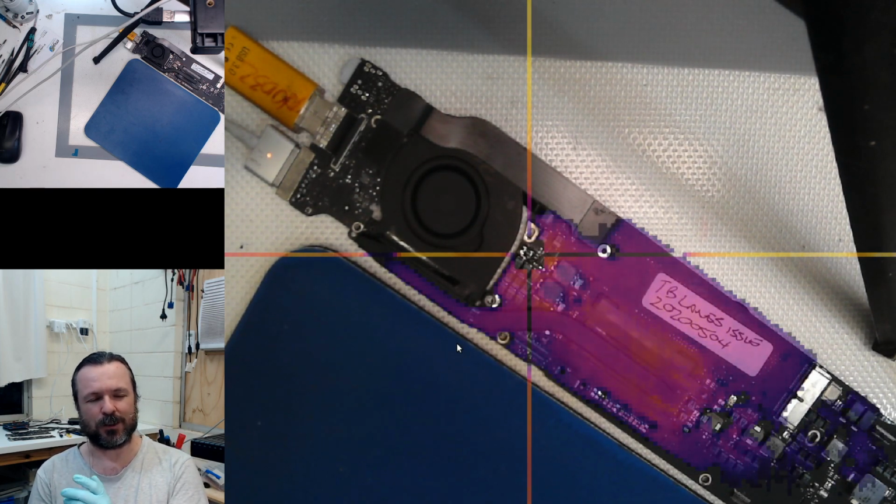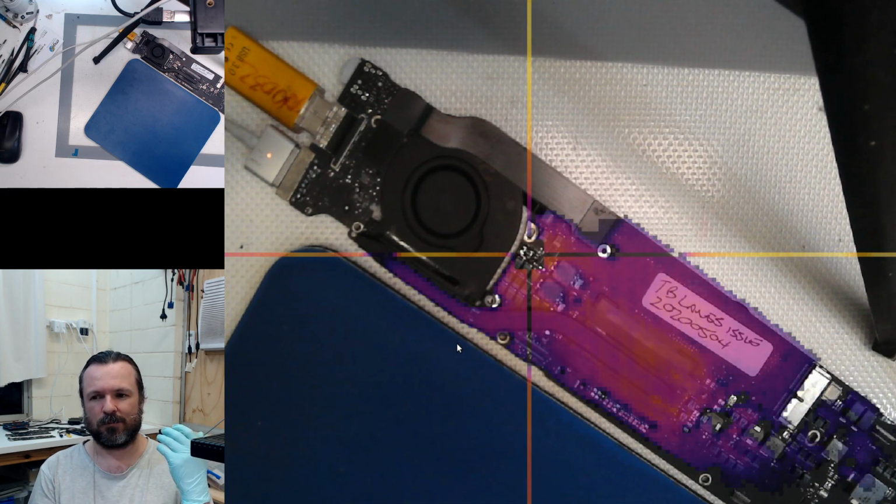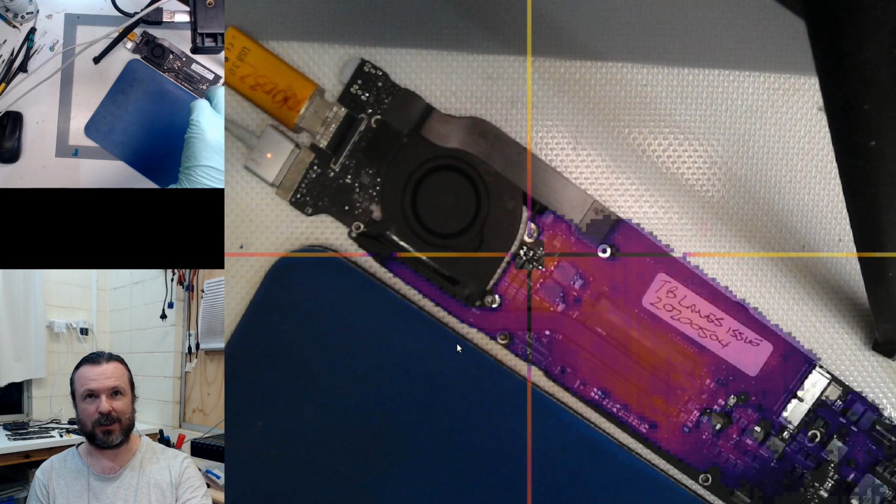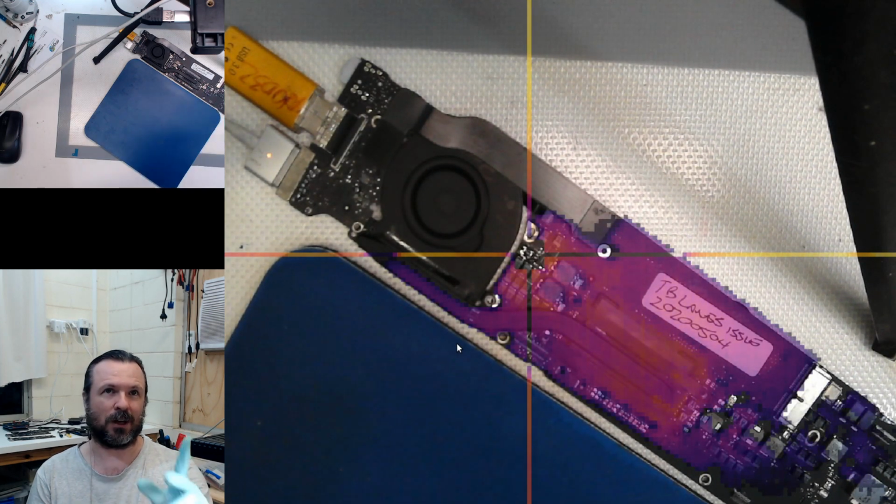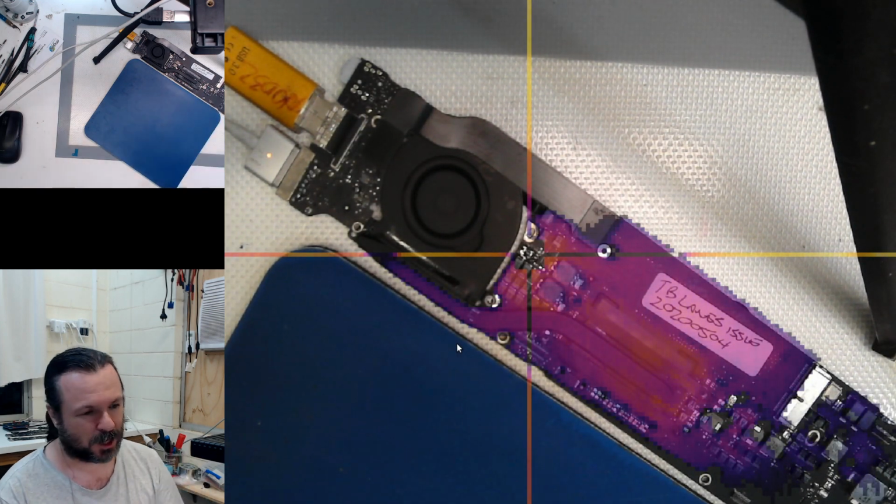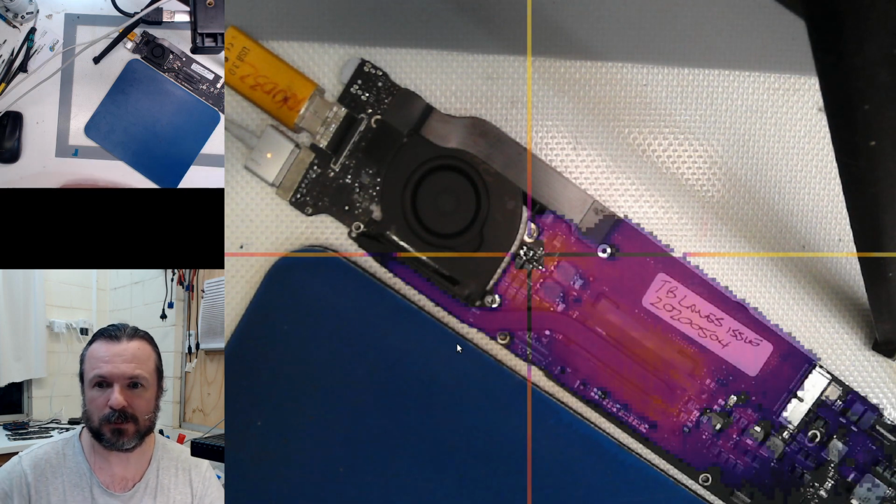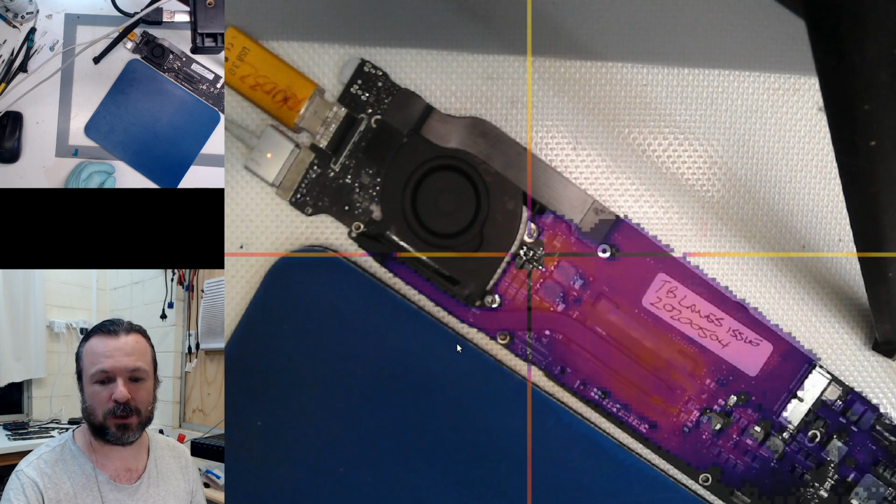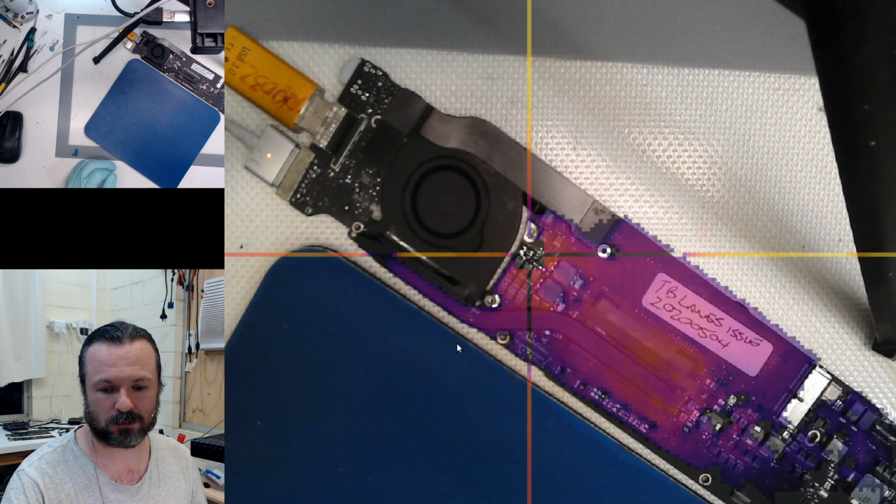I shouldn't say genuine; it's a high grade one that should work with everything. If I'm lucky, it will charge through that, but as far as I can tell, maybe it does have to charge through the second USB port, which is off screen.